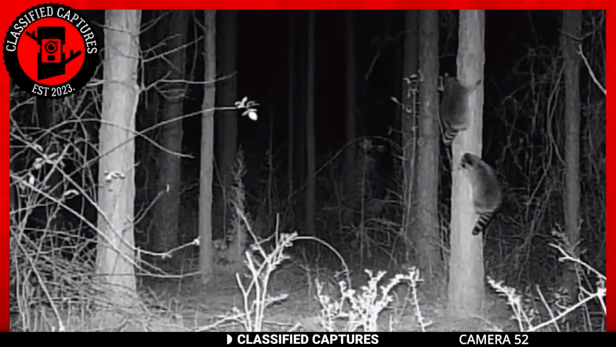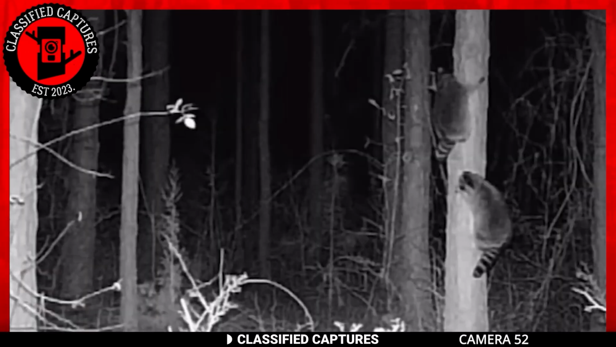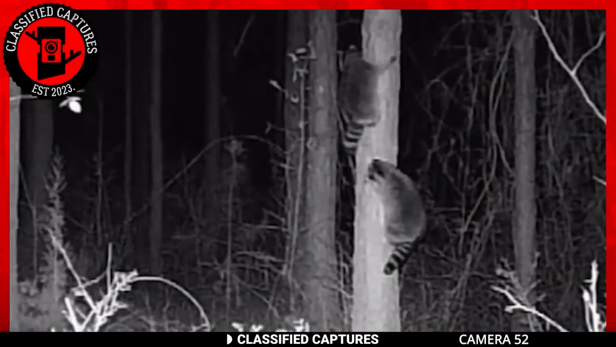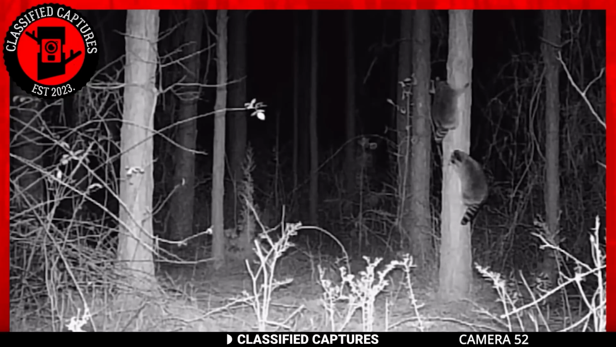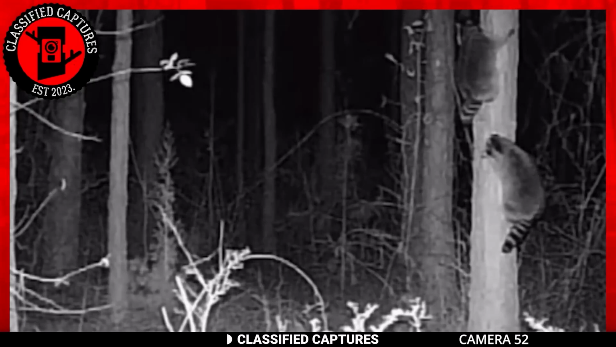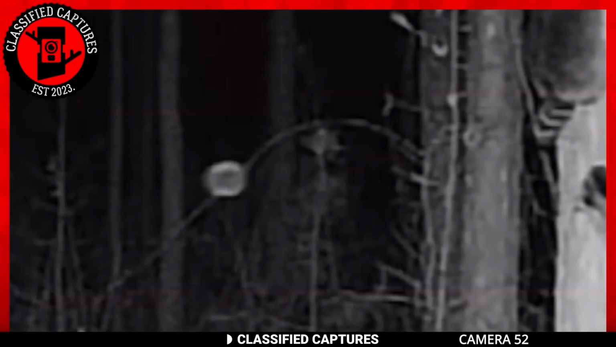In the depths of the woods, a trail camera captured an intriguing phenomenon that has been buzzing across the internet in recent times. In the footage, two raccoons are perched on a tree looking into the distance. It's unclear what they're looking at, but a few seconds into the footage, a peculiar orb drifts out from the dark woods, passing by them and then the camera. Could this be what they were focusing on? Well, some who saw the original post believe so.